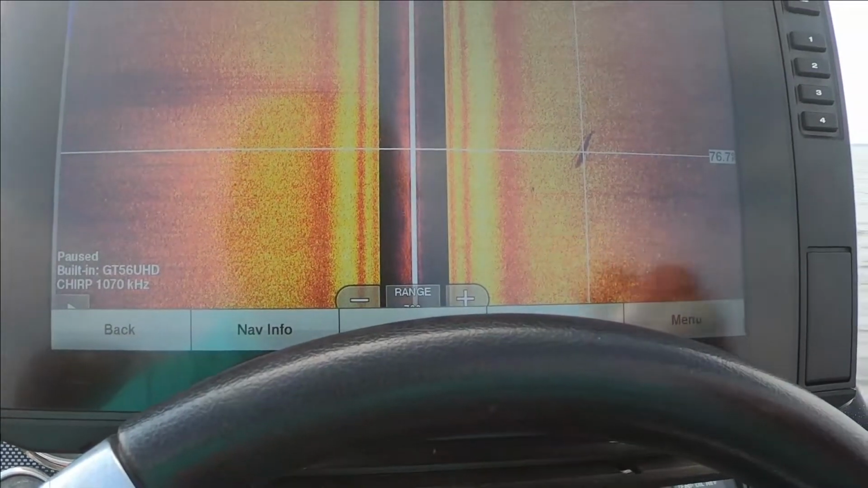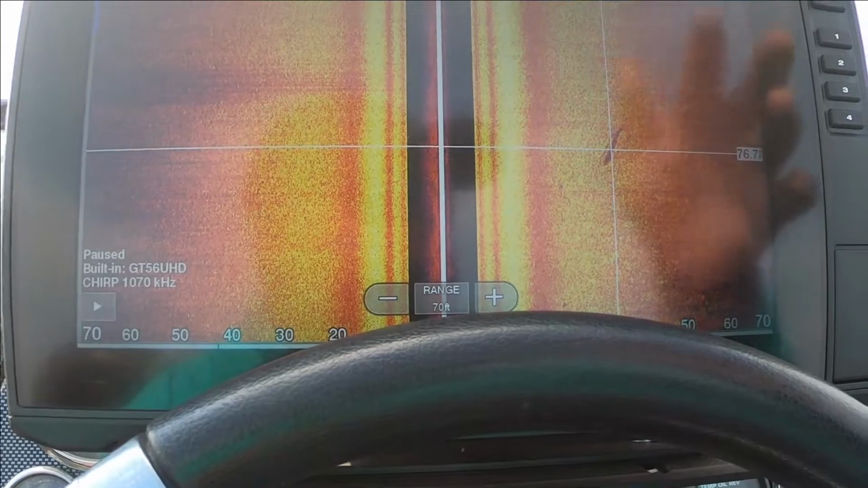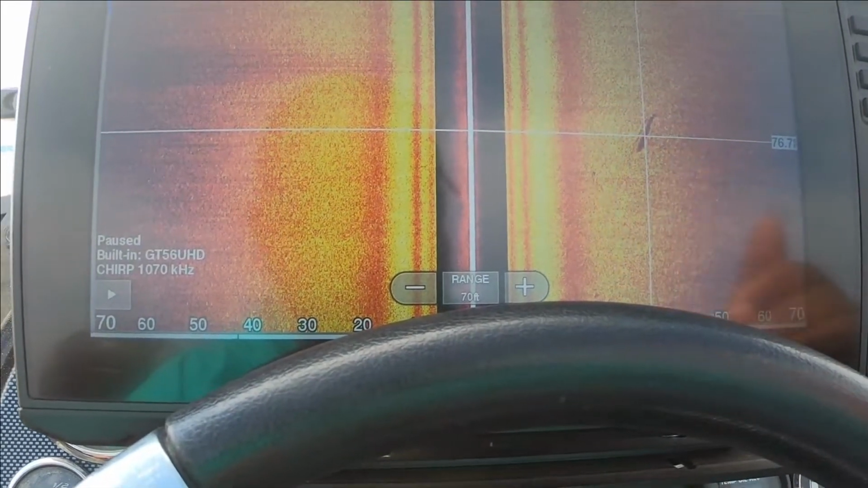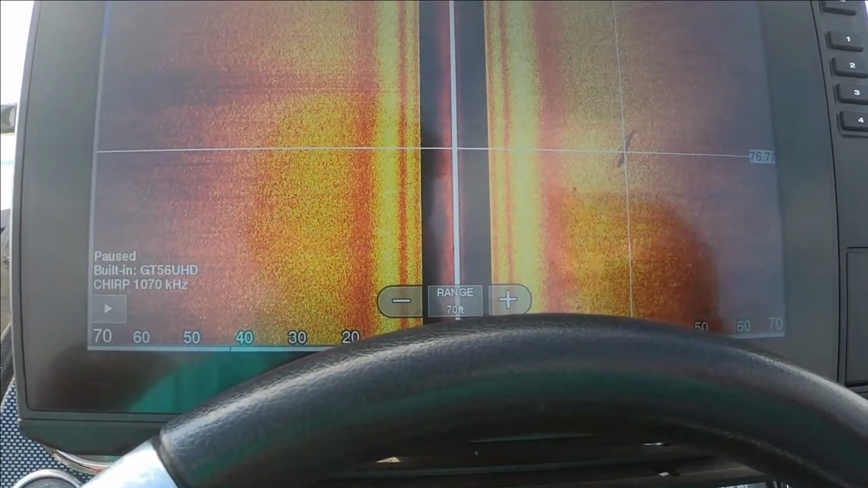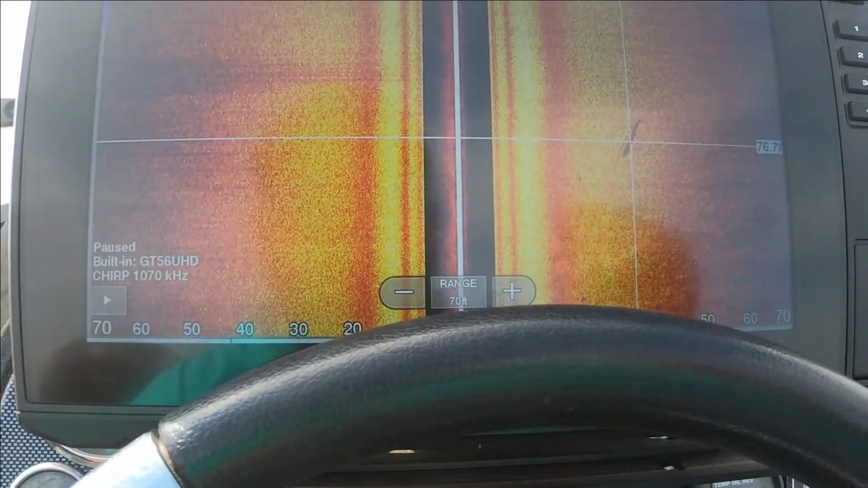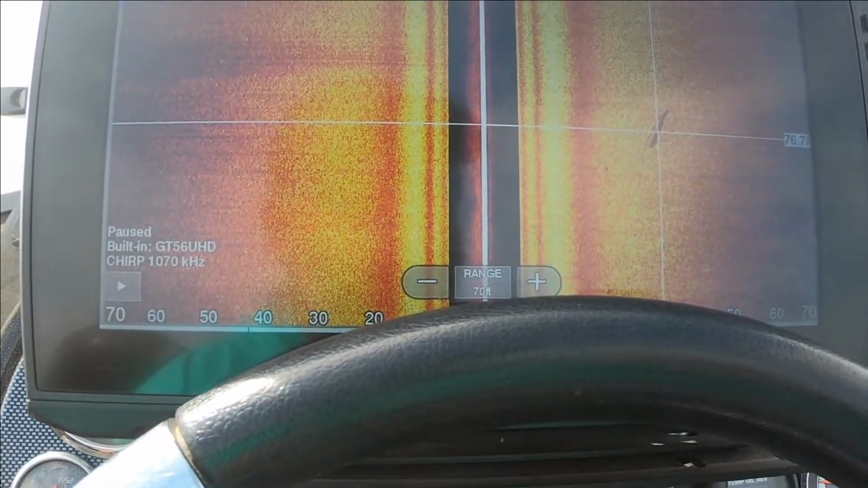I have this linked to my graph up front, which is a Garmin 93sv Plus. With the Garmin Ethernet cable, I had it run through my deck there. My brother and I installed it. Easy to do, just plug in and go. All my updates are done. As long as both graphs are on, they'll update together.